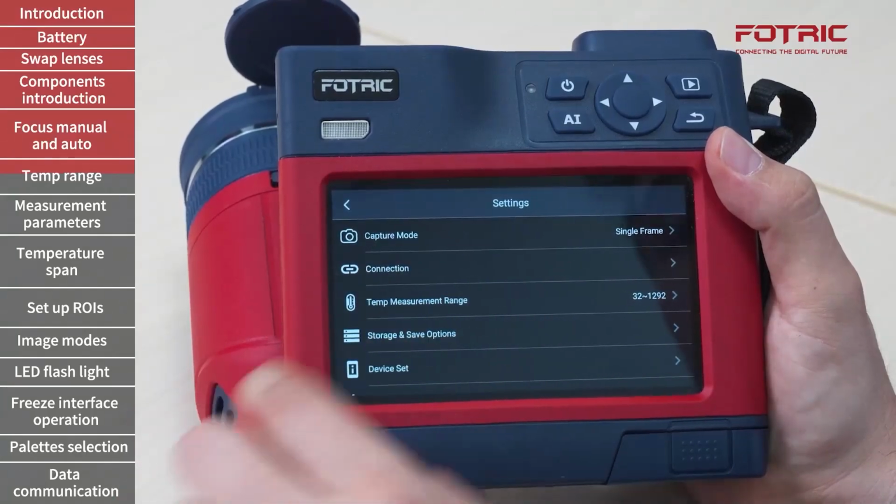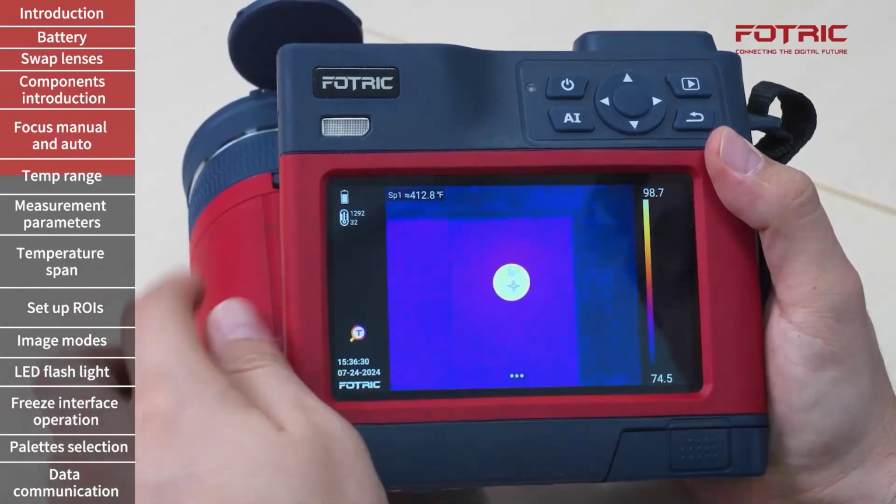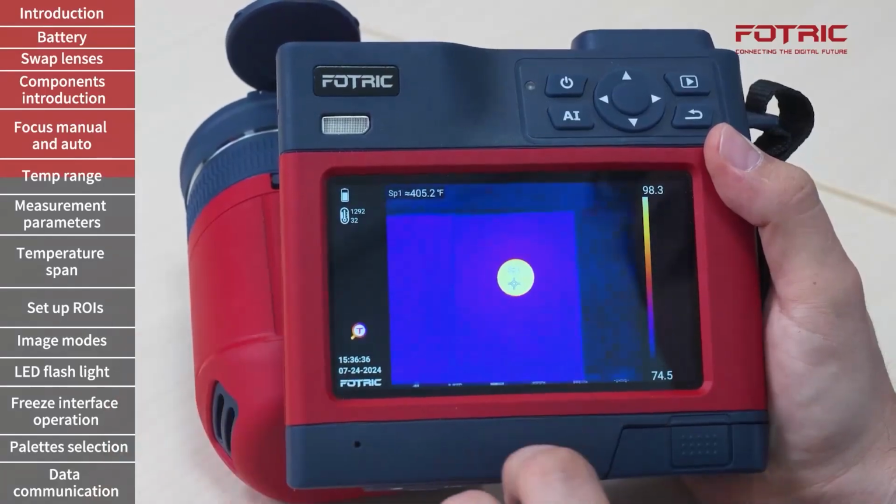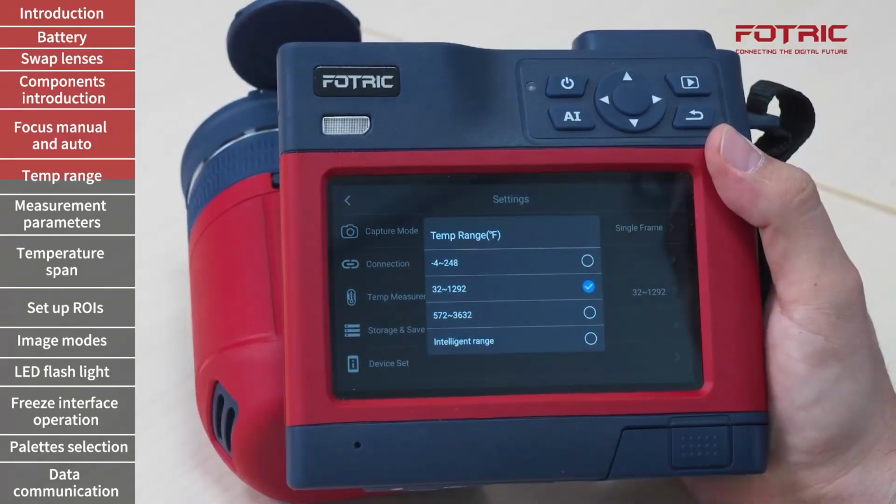You will hear the camera clicking, letting you know that it is adjusting internally. Now the camera can properly measure those 400 degrees Fahrenheit. The idea is that every time we do this, we try to work with the smallest temperature range possible to increase the accuracy of the measurement.